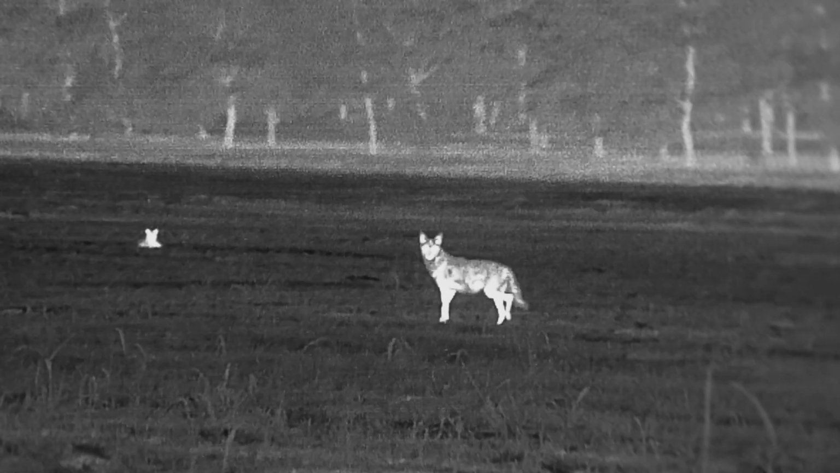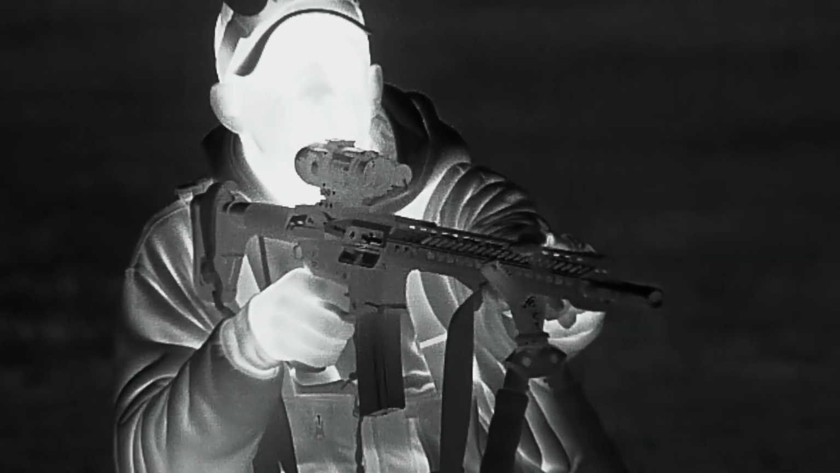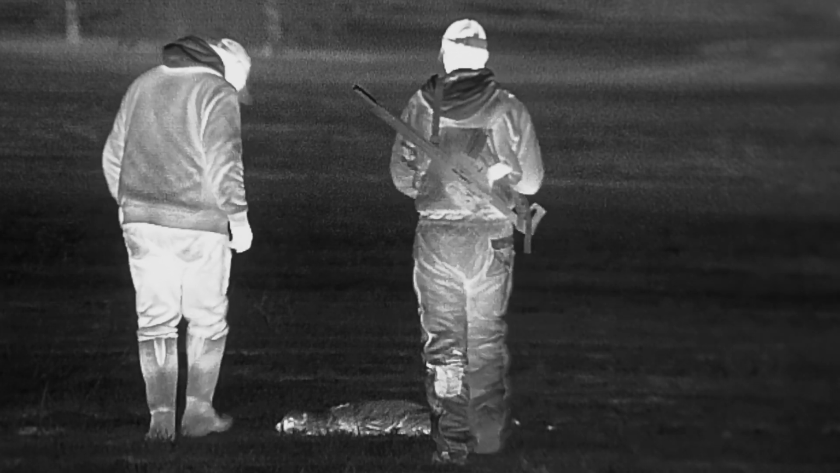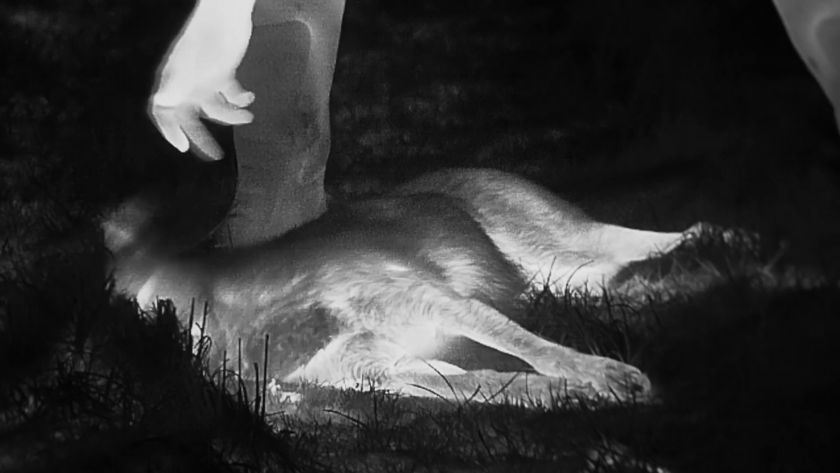Get him. I'm not sure if this coyote heard us or smelt us or what, but something puts him on alert, just enough to run him out there about 75 yards out, but still well in range for what we needed.